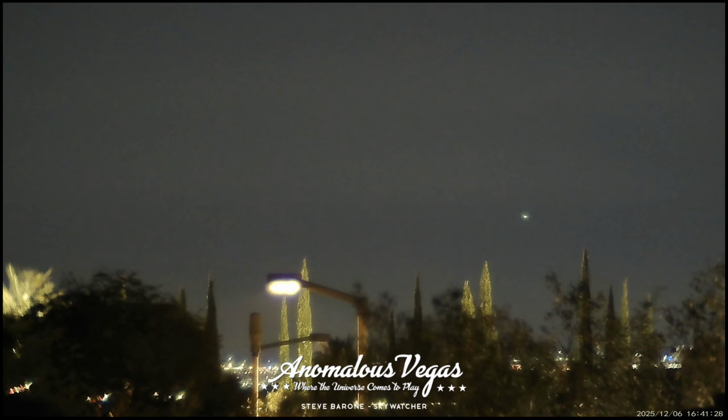Observe the fountains. They appear to be dancing. A remarkable display of energy.